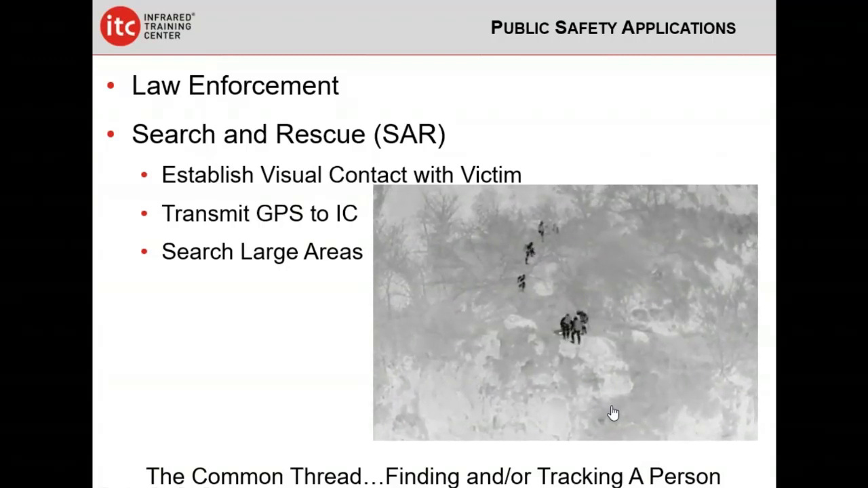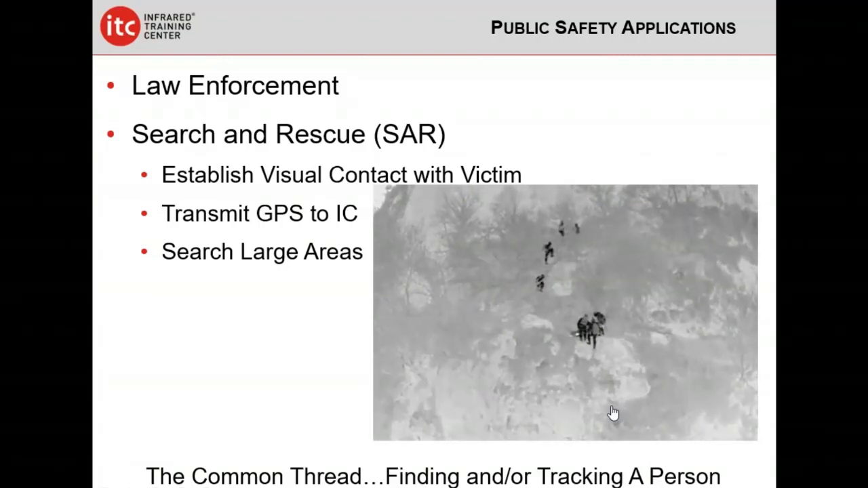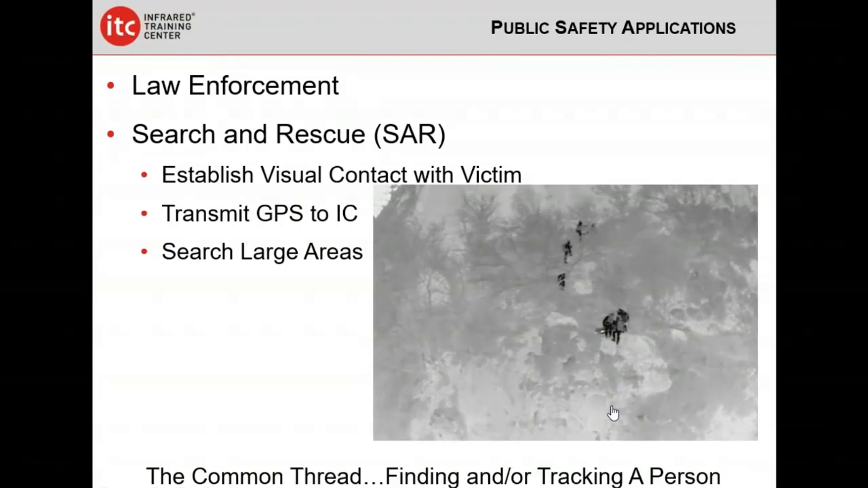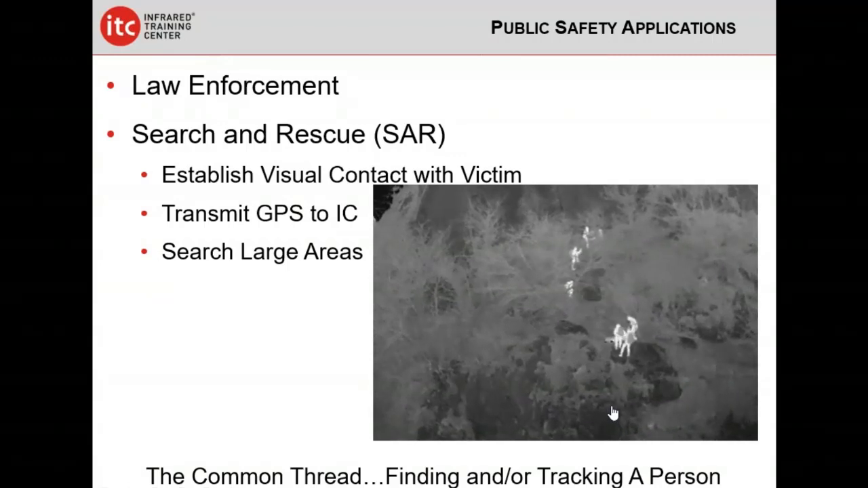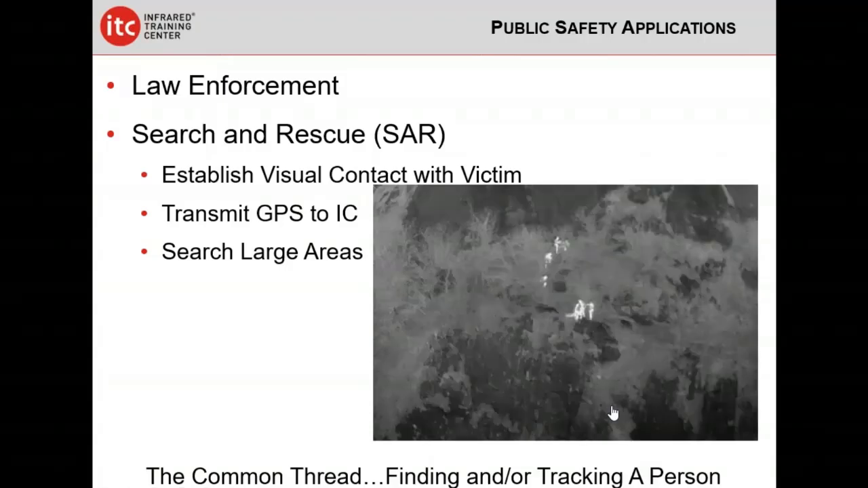Now, another advantage of drones in this application is to search large areas, and maybe you've got some really rough terrain, and you maybe don't want to put your foot crews up there yet, or maybe you've got horse crews, and you don't want to put them in that area. So you can eliminate large areas and put your manned crews in areas with a higher probability of finding the victim.